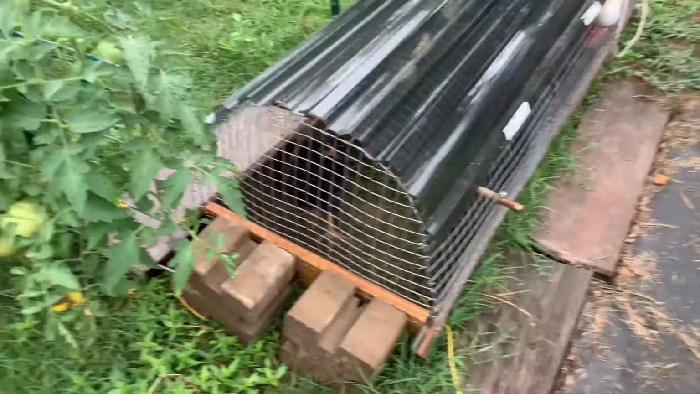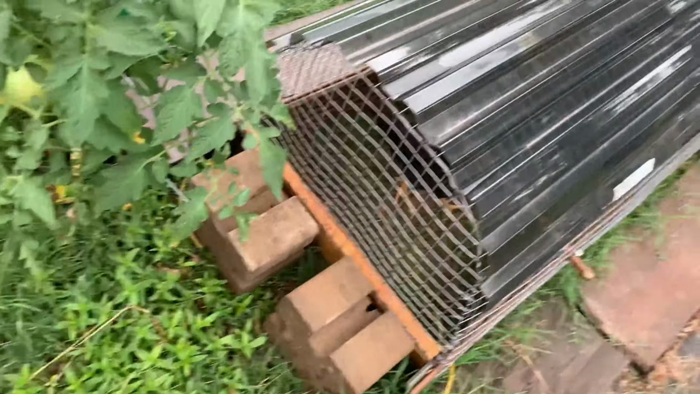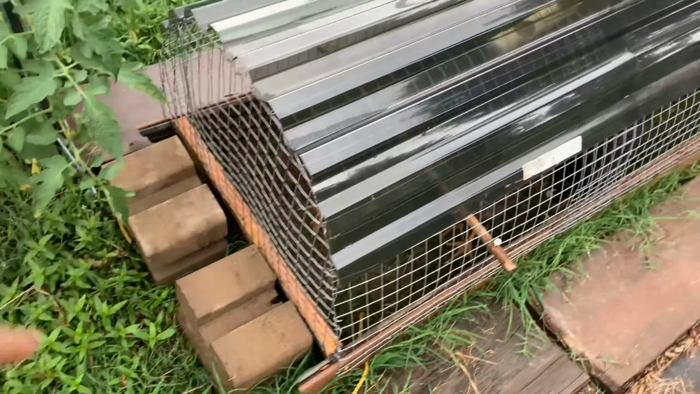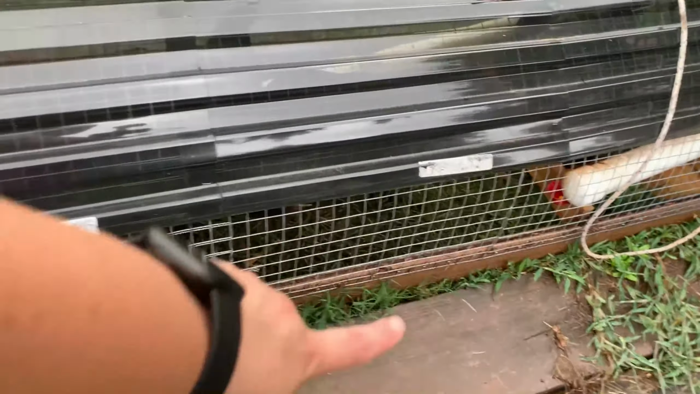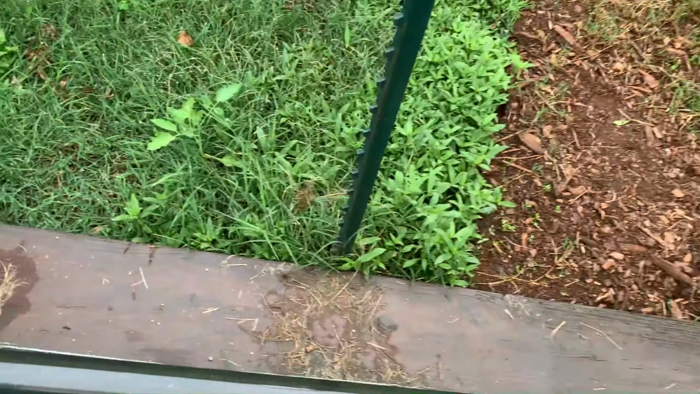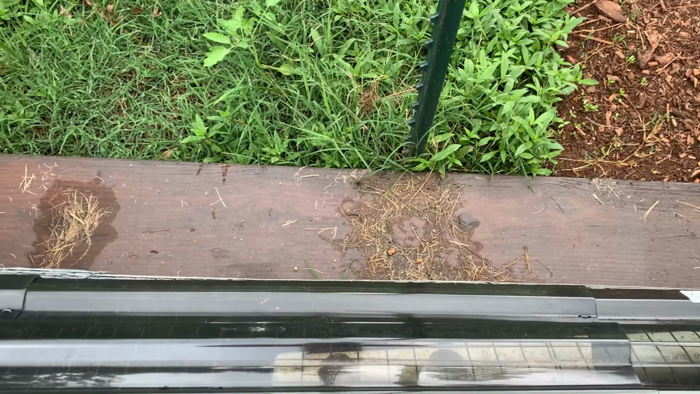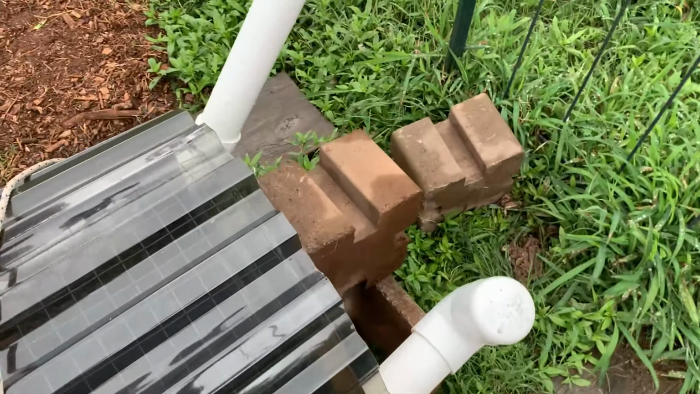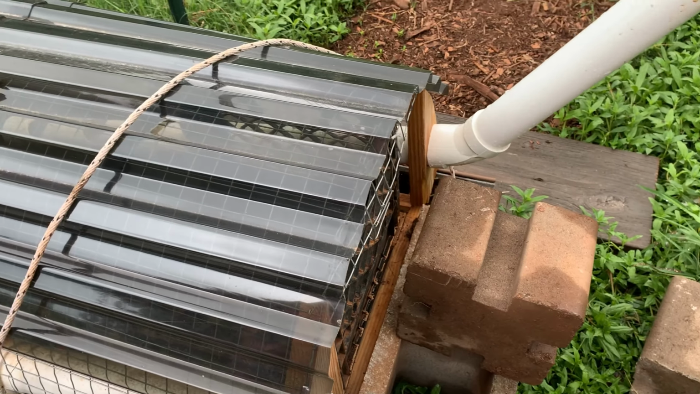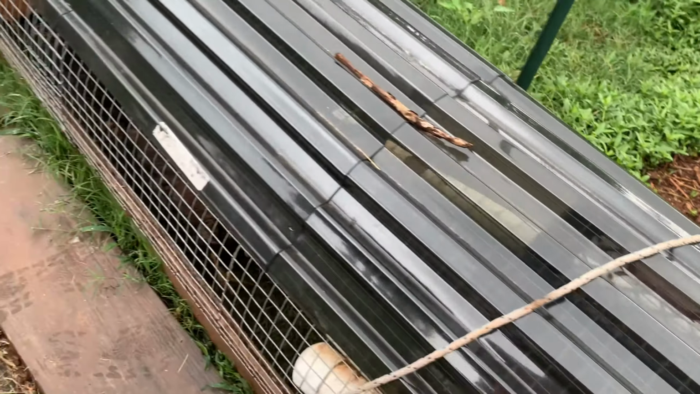Let's take a look at how I fortified this. I took some extra bricks we had and put them at the end so it could not dig. This board was already in place, so I took a board from elsewhere and wedged it between the T-post on this side. And then of course I put bricks down here to keep the fox from digging and or pulling out the basket again.